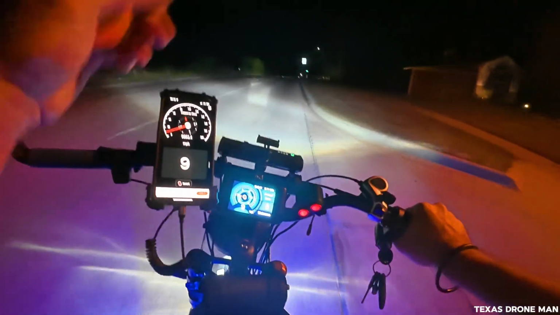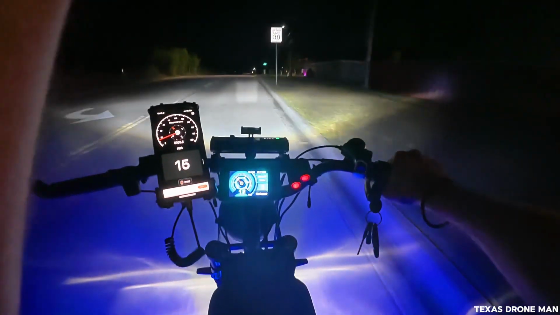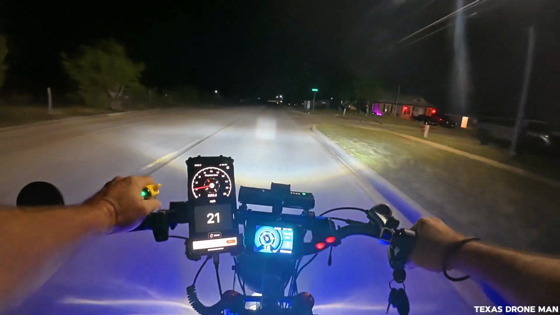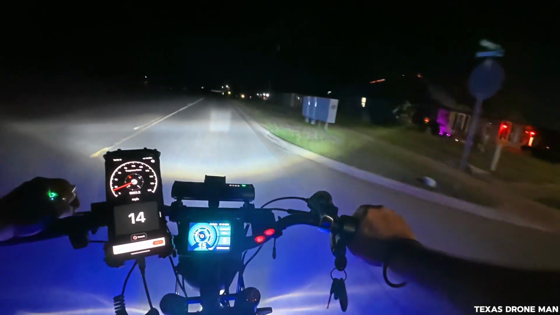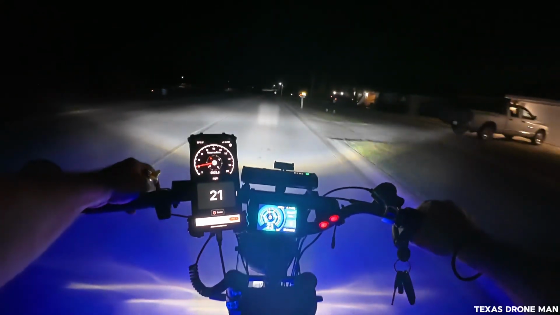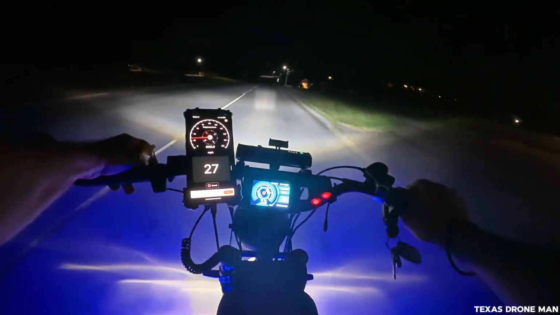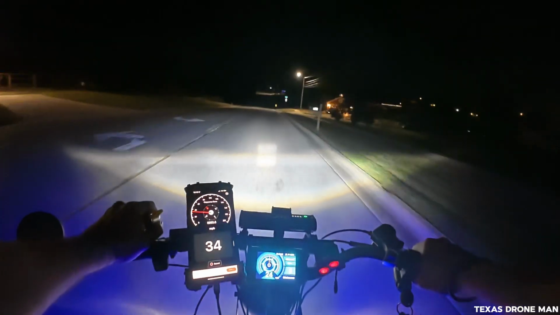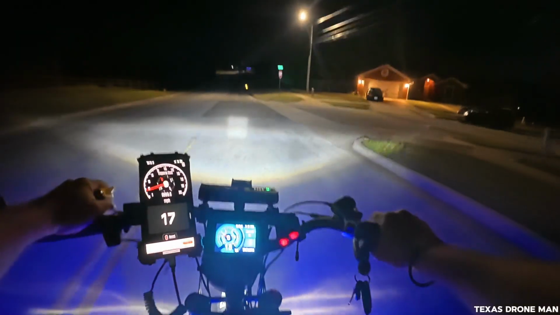That's not it. No Curtis. I think it's down there with that stop sign down here. Let's see. Nope, that ain't it either.